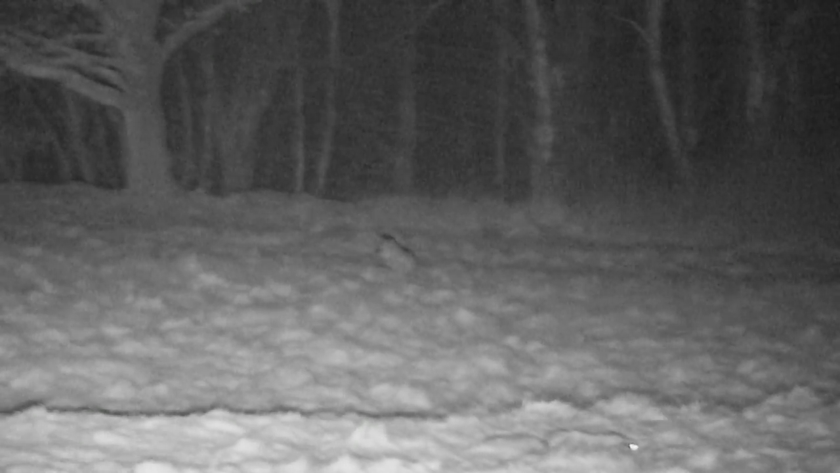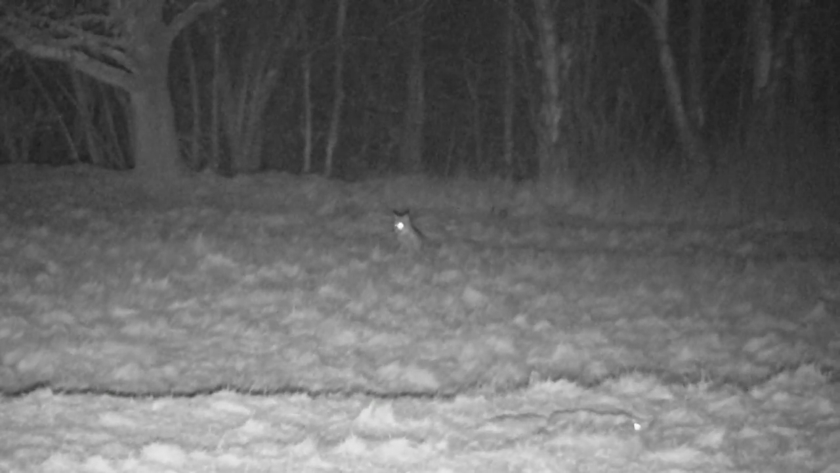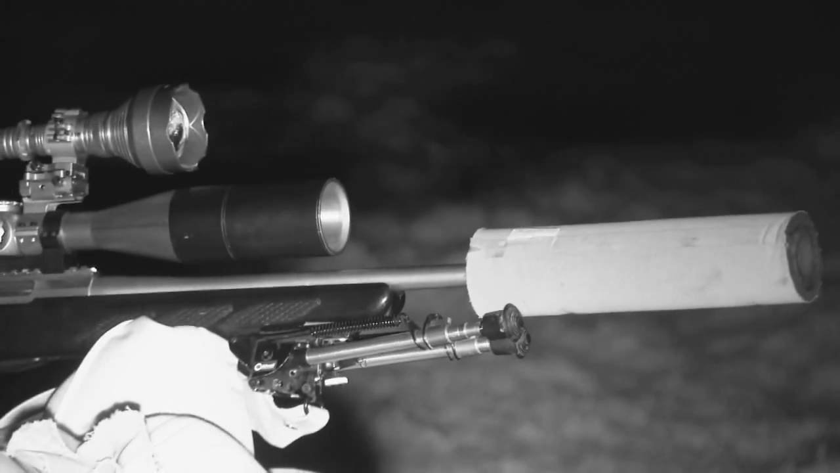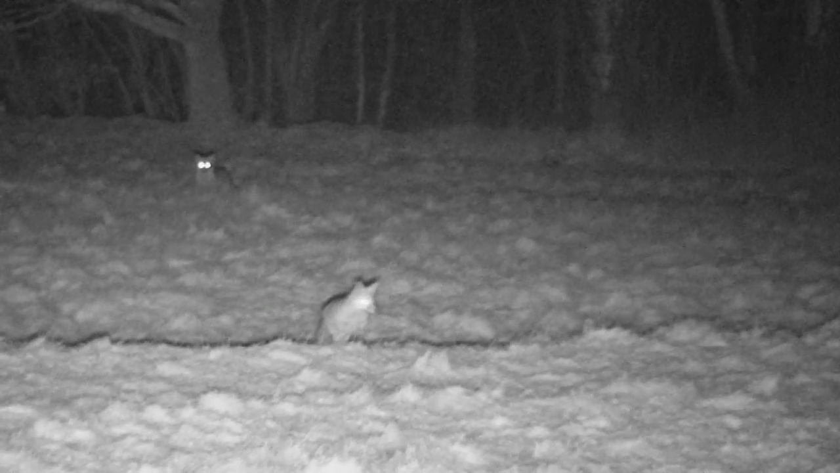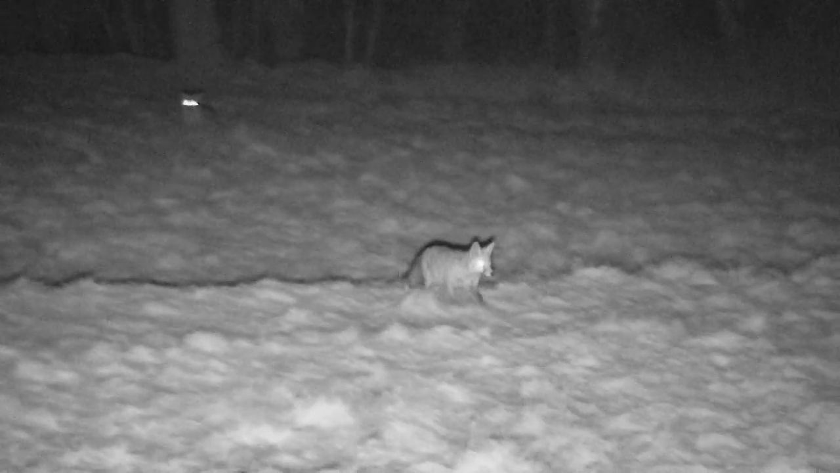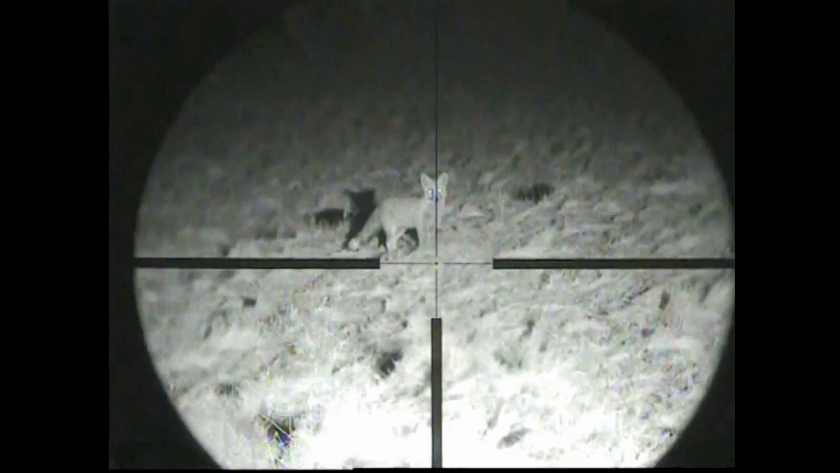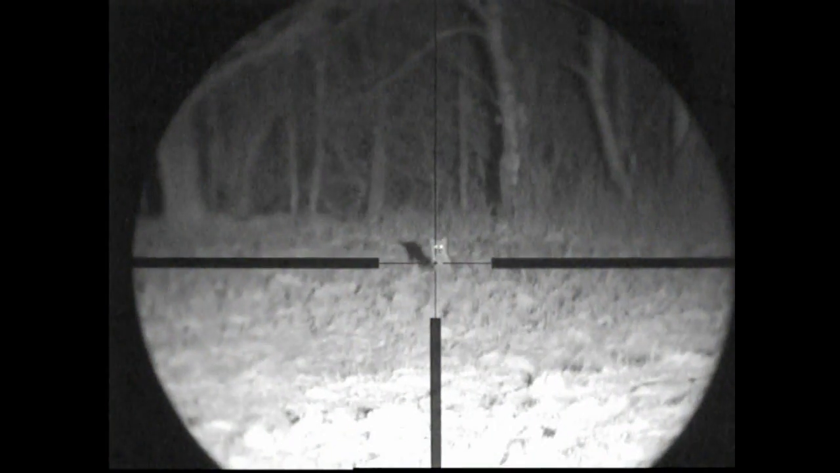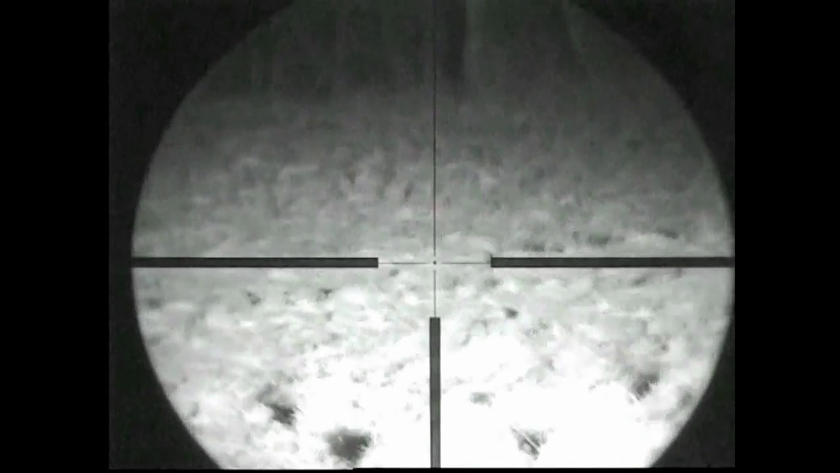Second one's in play still. Well done. It proves that foxes will hold an area. It's worth revisiting spots where you see signs of fox. They came straight out again from almost the same line. Came into the field, so we got the shots on those. And then we'll just leave the caller going for a little while longer and just see if we've got anybody else coming out.